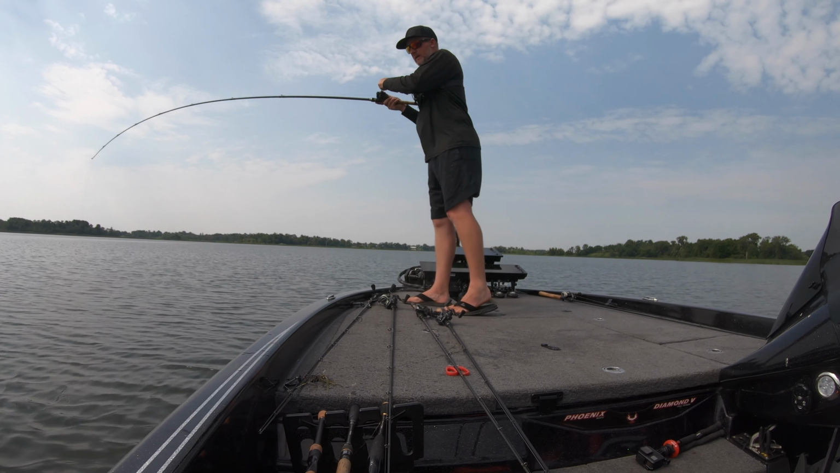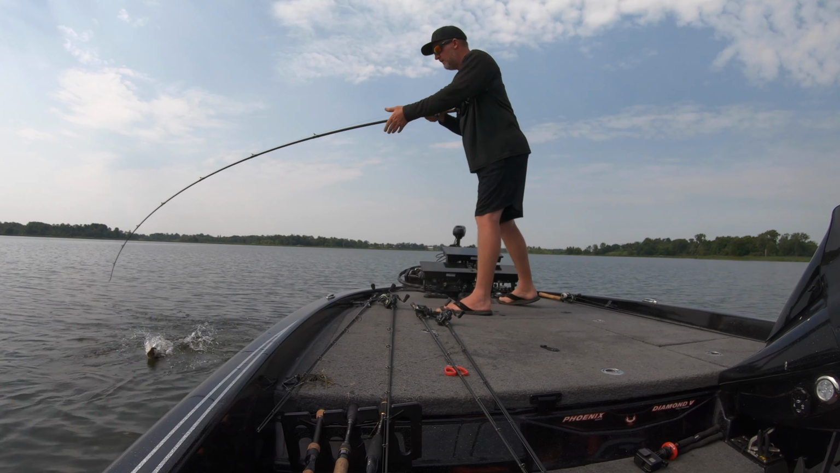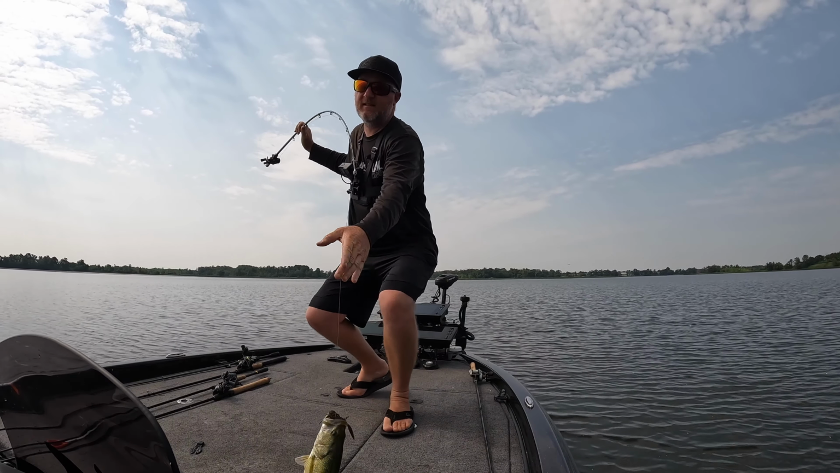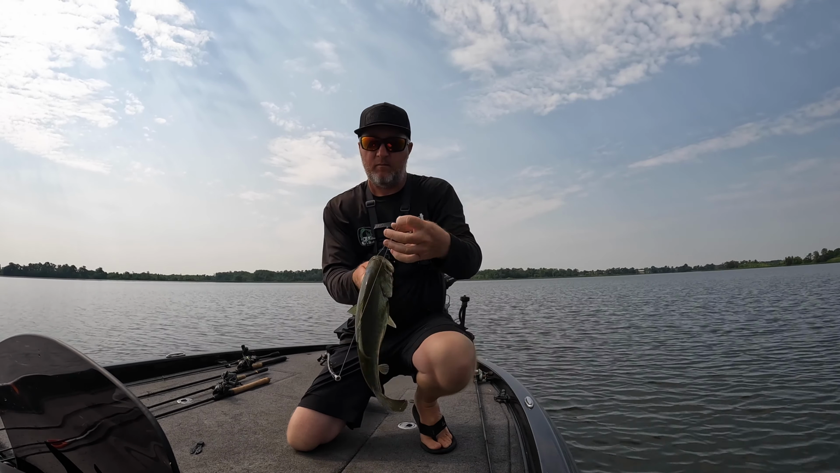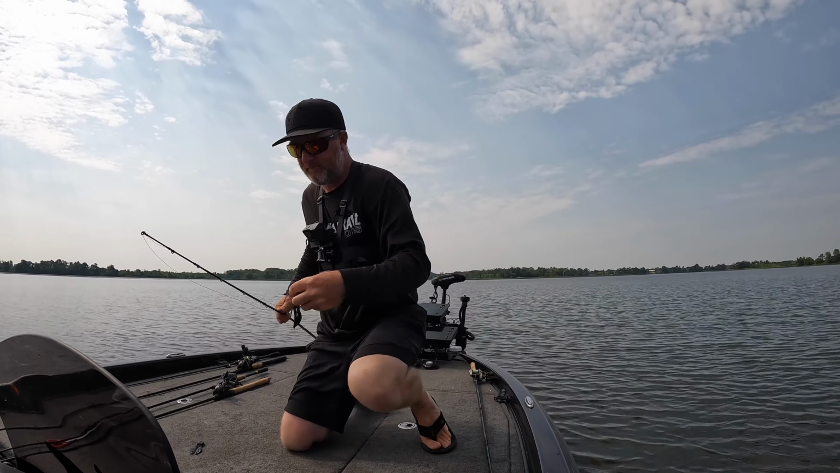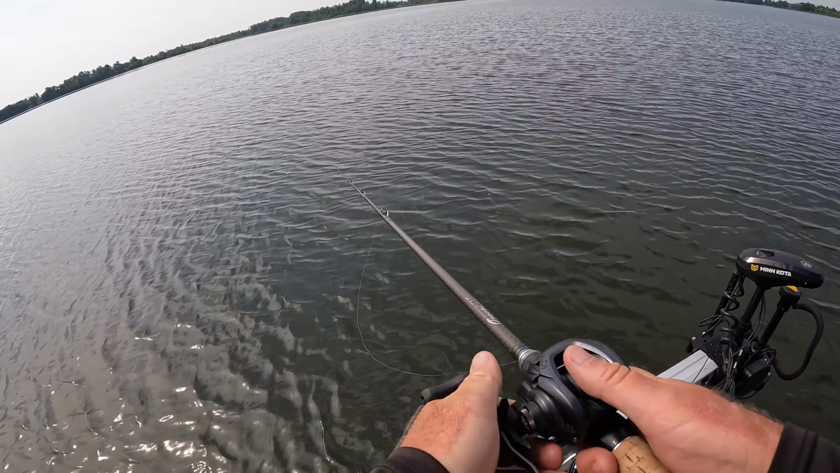Right underneath the boat. All you need is a little clue. It doesn't matter if it's crystal clear or not. There, I saw the blobs underneath the boat. Put the jig under there. Bam, another fish. 1040. I got a glimpse of them. All you need is a glimpse. A clue. A piece to the puzzle.